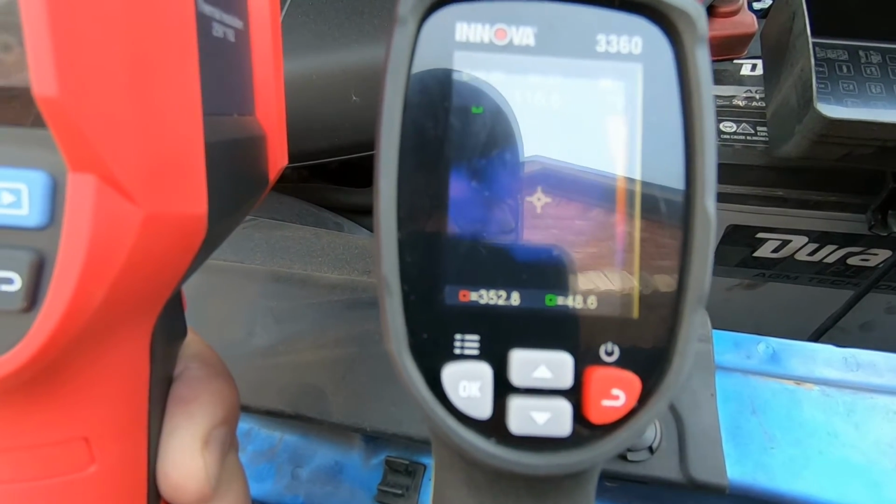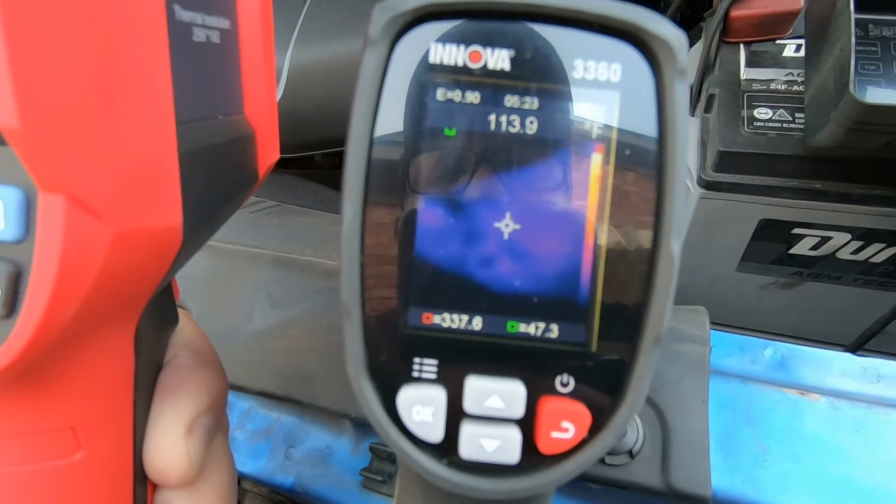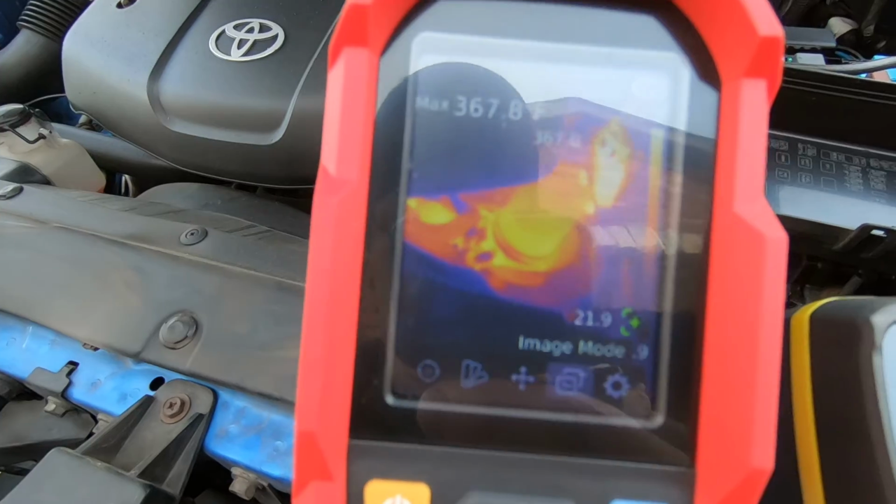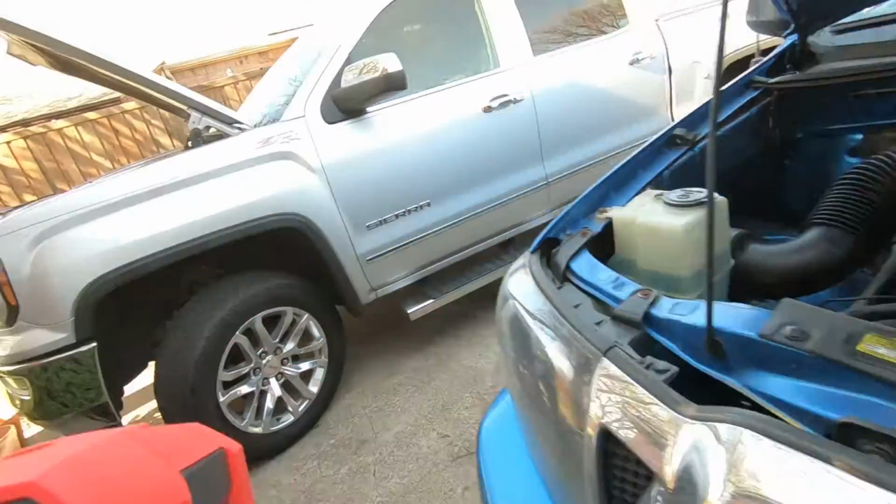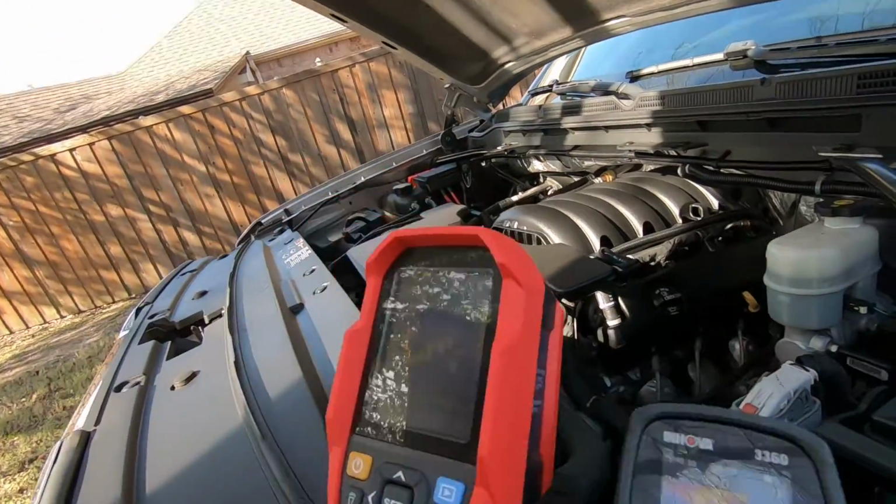The oil filter is just not putting off the heat that's needed for the Innova. But it's no problem with the UNI-T. Let's come over here to the Chevy.